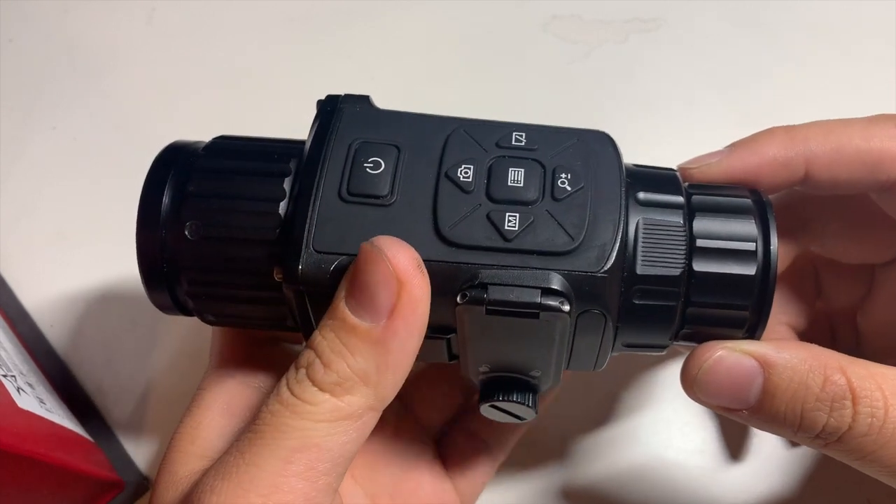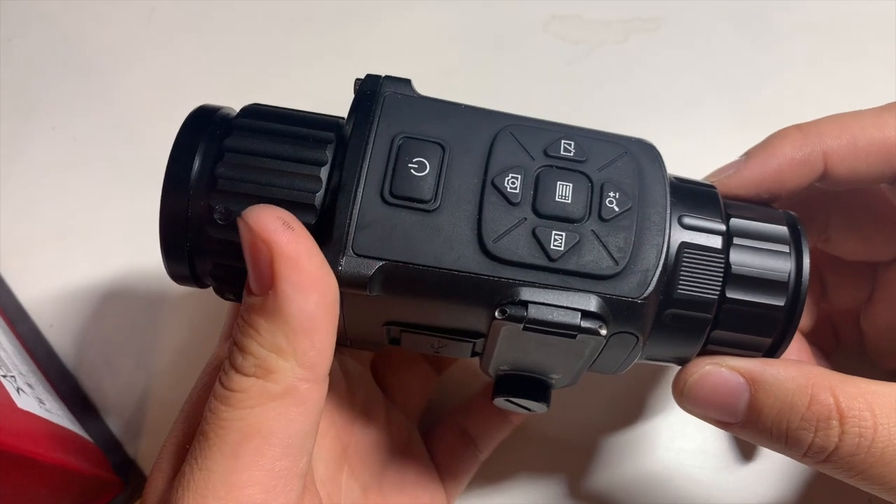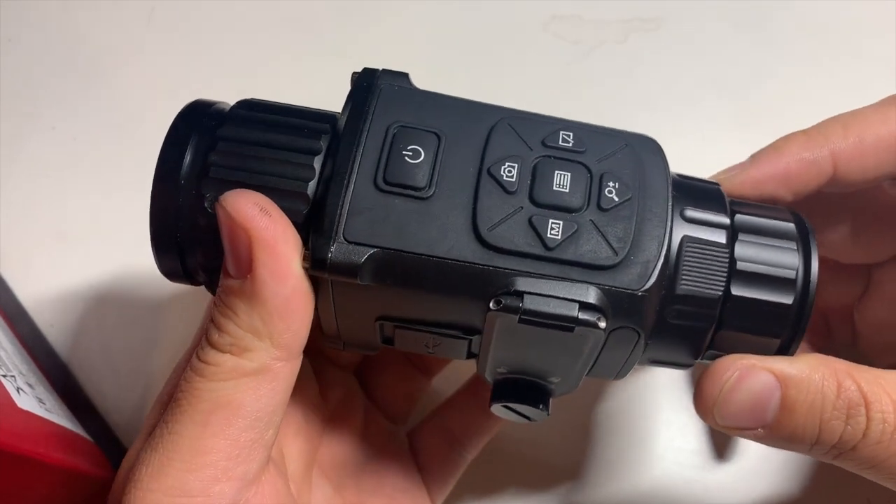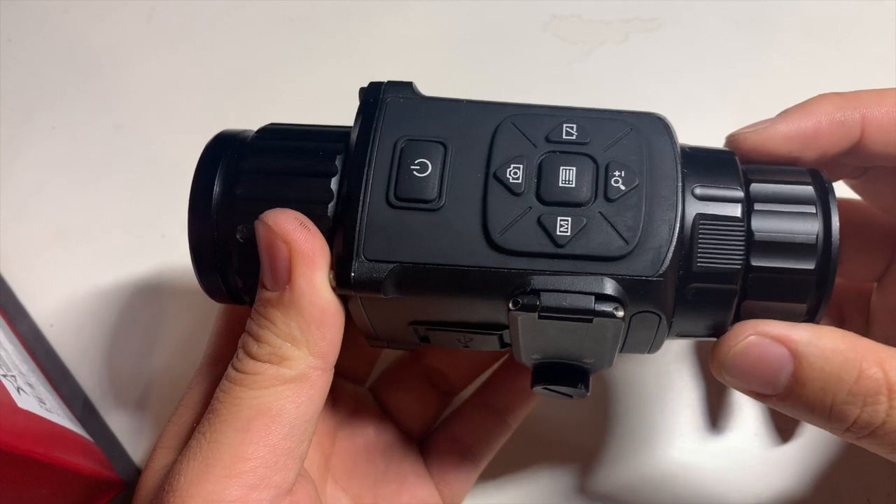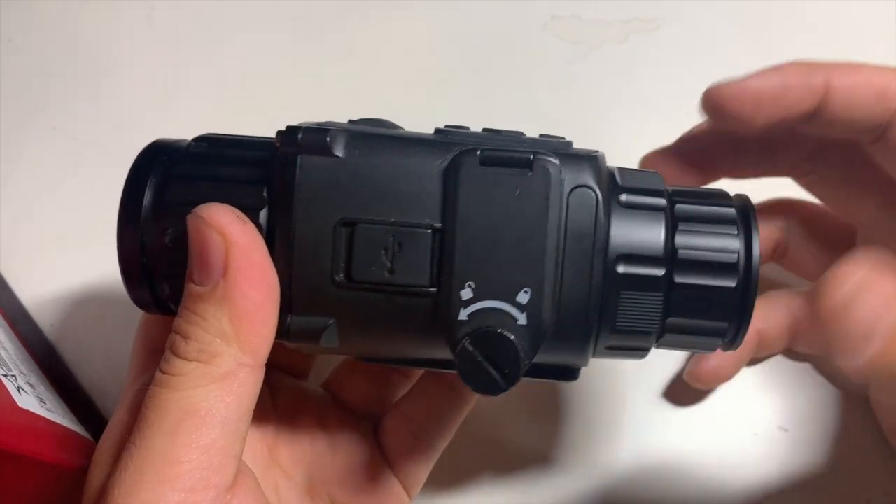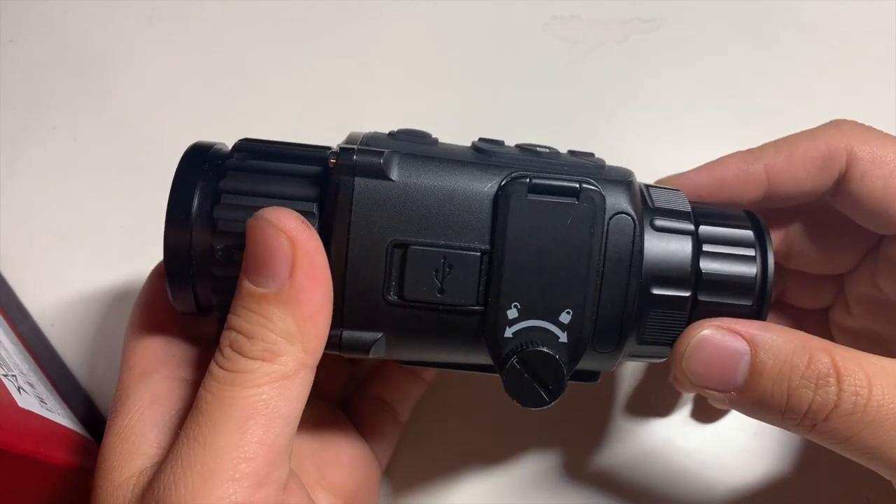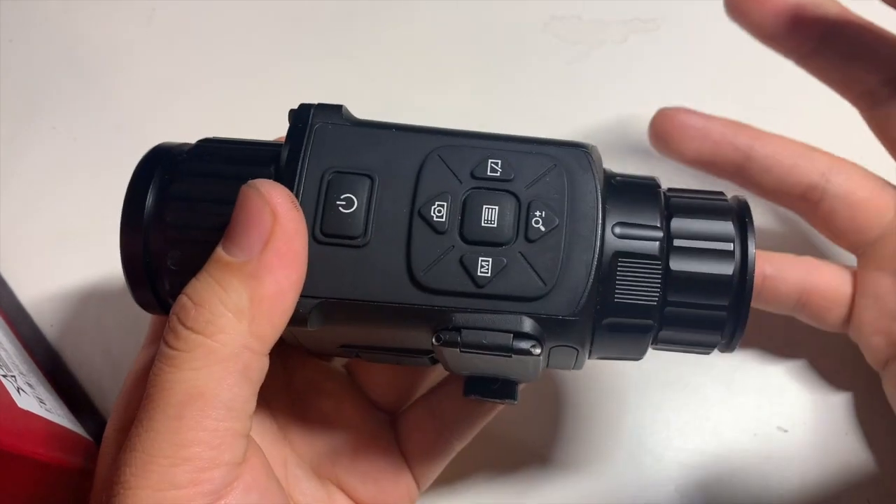And this is considered the Payless shoe version. This is like, what is that, the Skechers of thermal scopes, very budget oriented, but it still works just fine. The resolution and the picture quality I'm going to post in a bit is not the greatest thing in the world, but it's perfectly adequate.